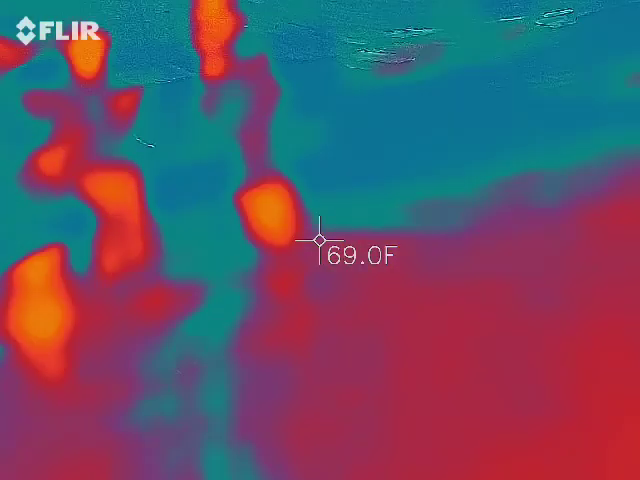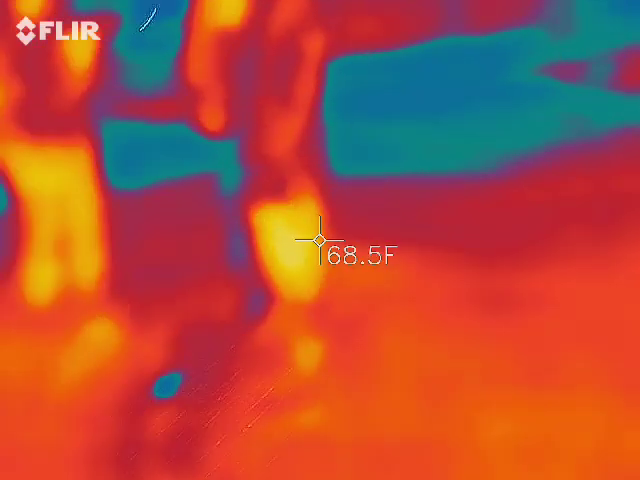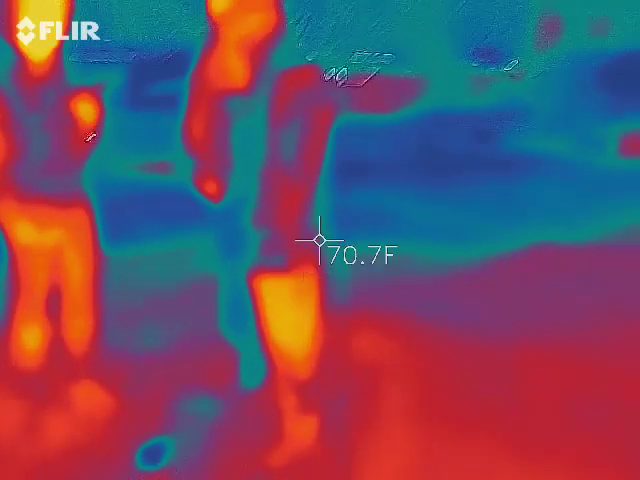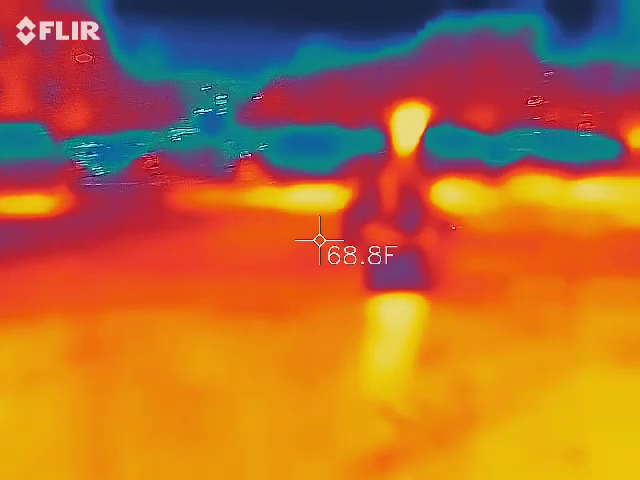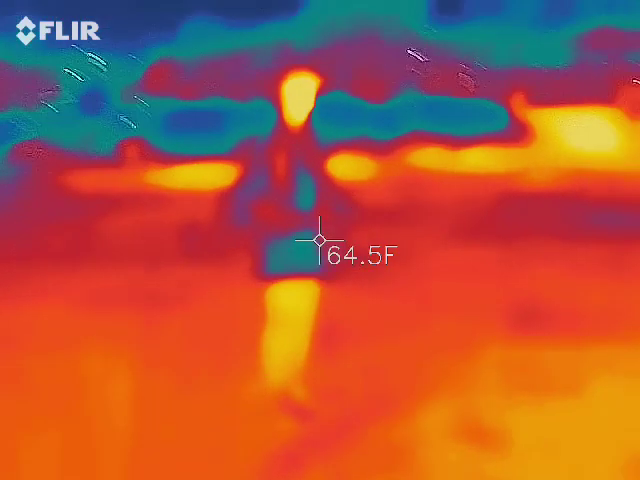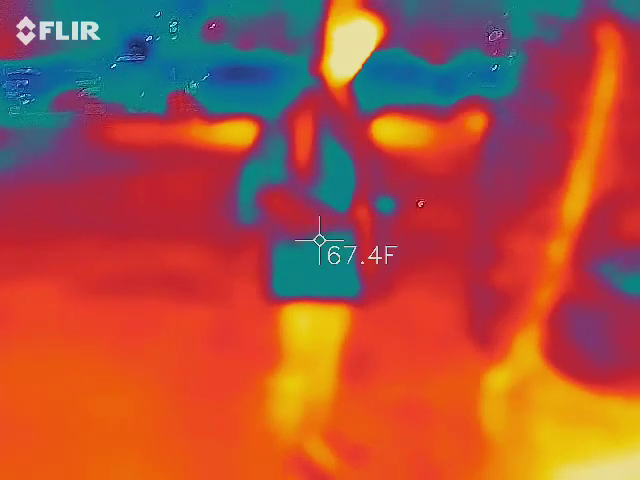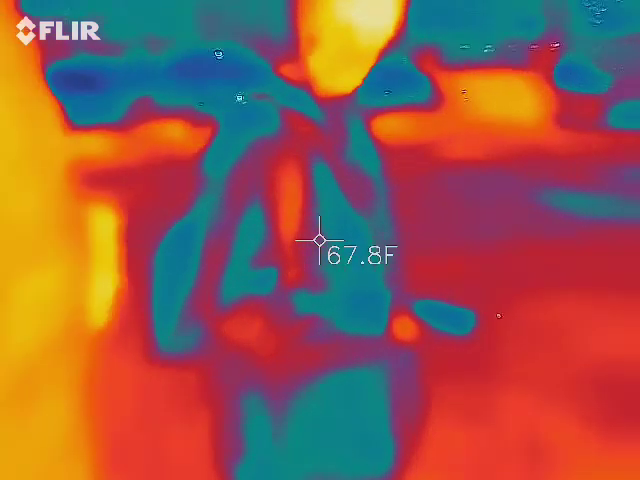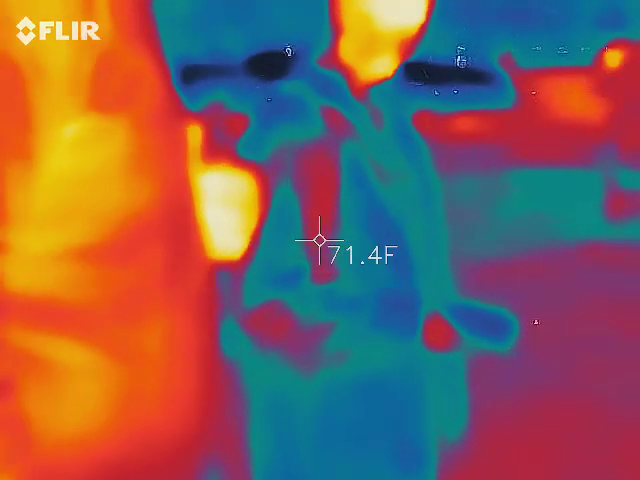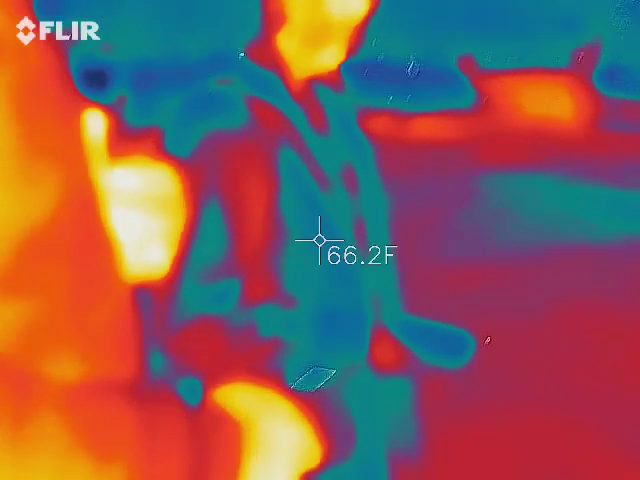Does this thing have audio too? I don't know. I don't think so. I guess it's a thermal camera, but it might. You're looking a little cold, Jessica.